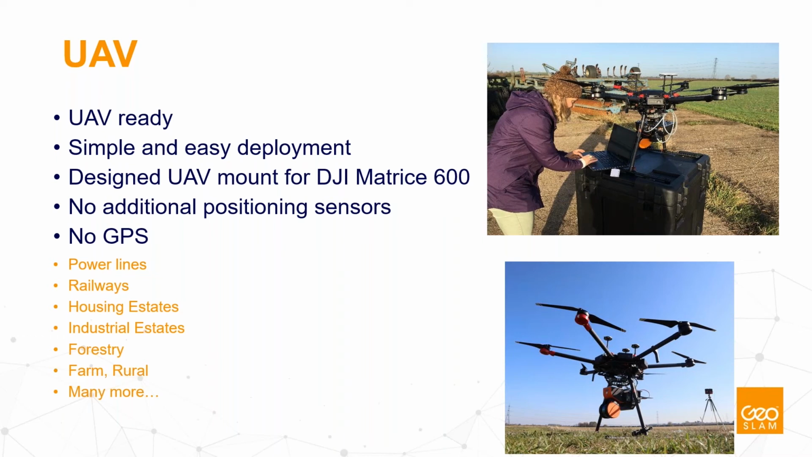So you need to have a stable drone which is capable of carrying such a payload for a period of some 15 to 20 minutes, which is reasonable enough to collect a good amount of data. Many of the clients use it for power lines, railways, housing estates, industrial buildings. It is also very popular for forestry and rural business on farms.